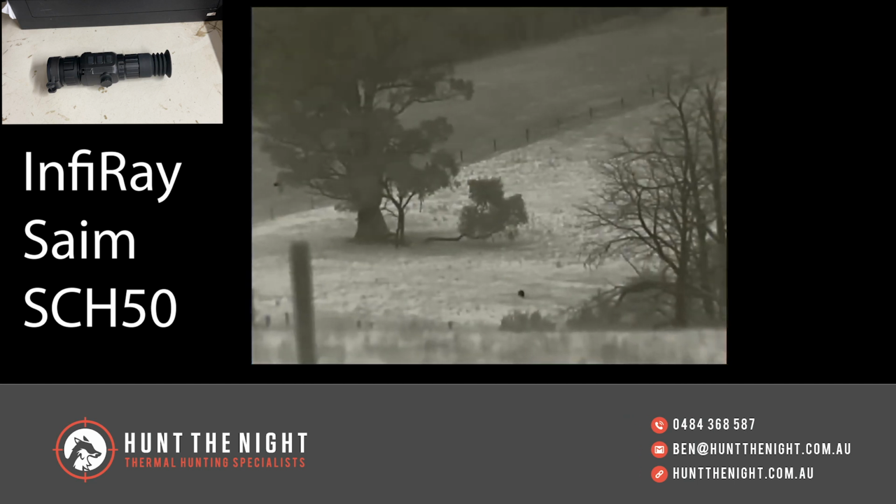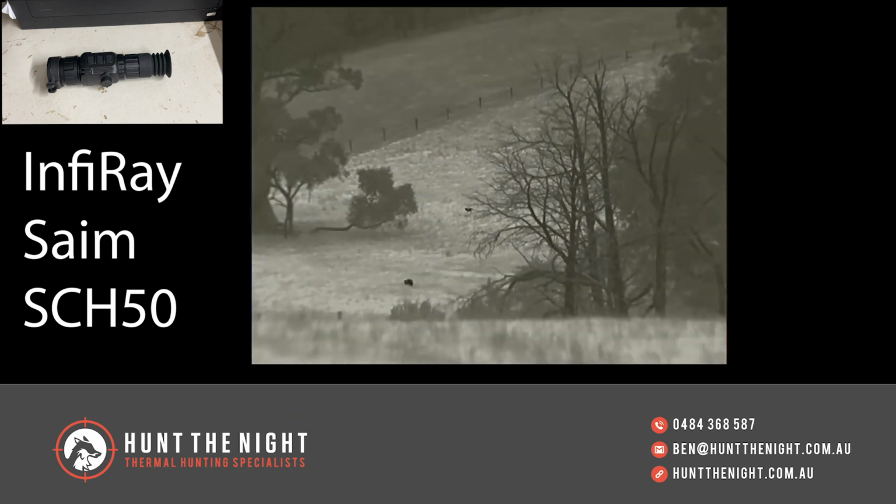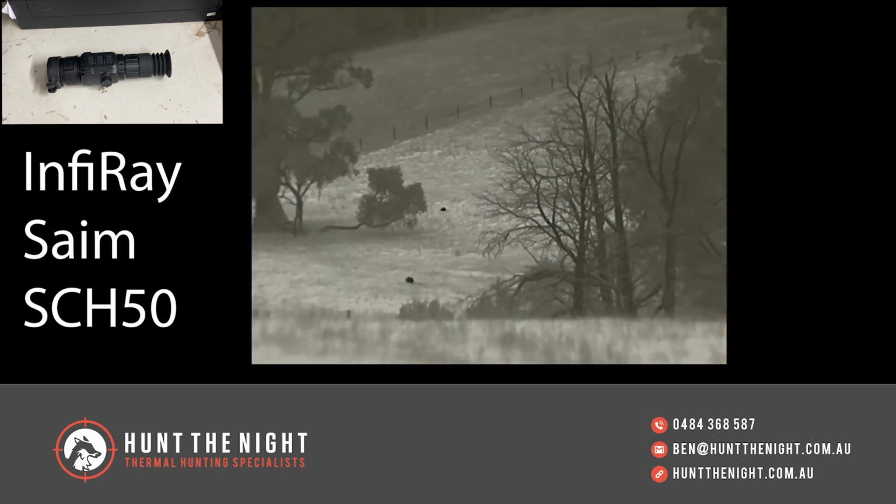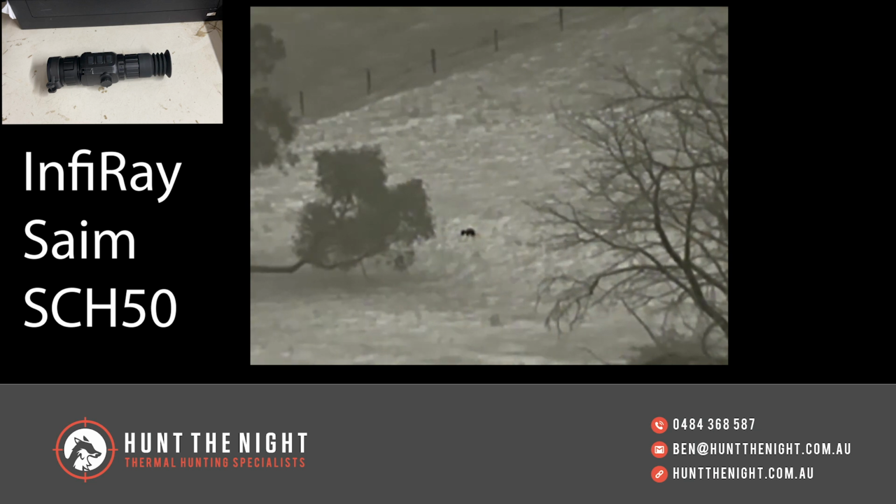Now, as I said, you can't put the LRF on it. You can have multiple rifles on this, but you can't have multiple distances in terms of zeroing it at multiple distances. So there's pros and cons to this model, but if you're looking for a scope purely, in good value for money with a decent image quality, this is very good. And you're going to see that from the footage that's been rolling.